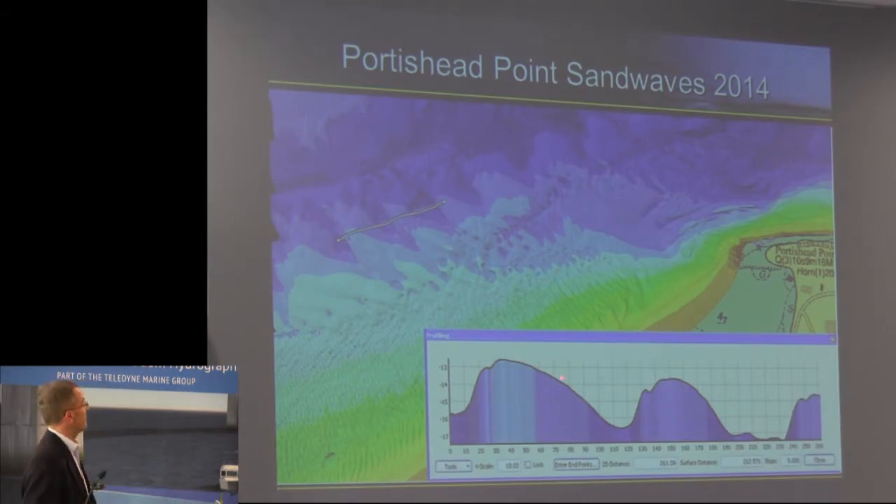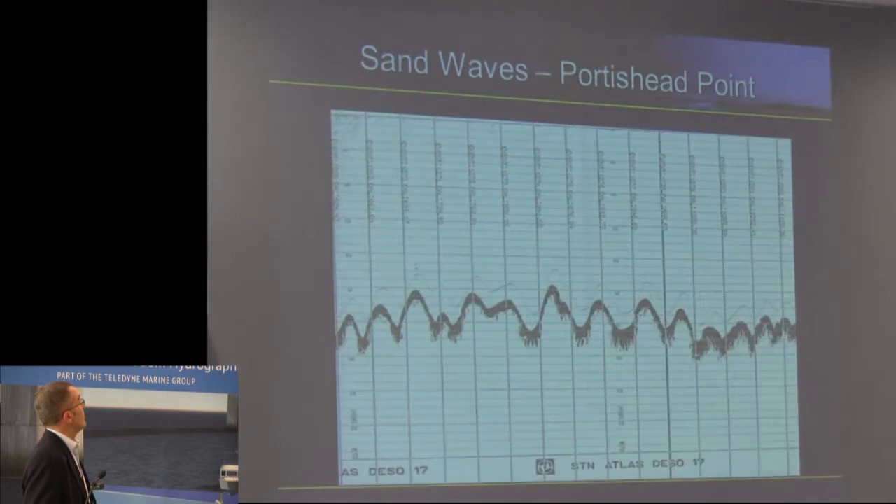When we're onto the neap tide cycle, these just diminish down to little sand waves of about a metre or so, and then back onto the spring tides, and this sand is all mobile again. And there we go, a good faithful Atlas DSO 17 trace of just the sand waves at Portishead Point. And the DSO 17, before we had multi-beam, worked very well because both the high and low frequencies, as you can see there, can digitise the seabed very well indeed.